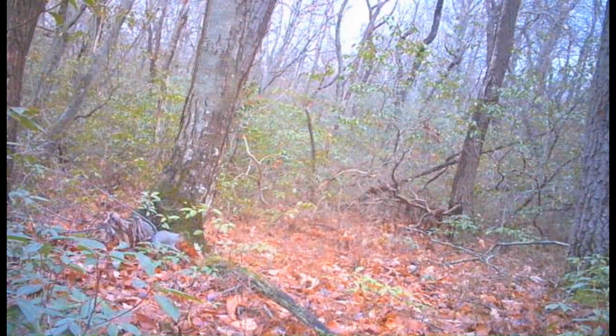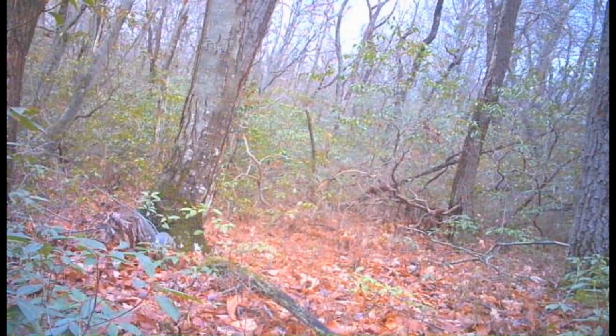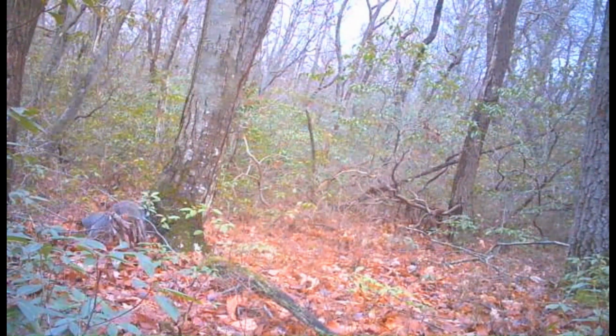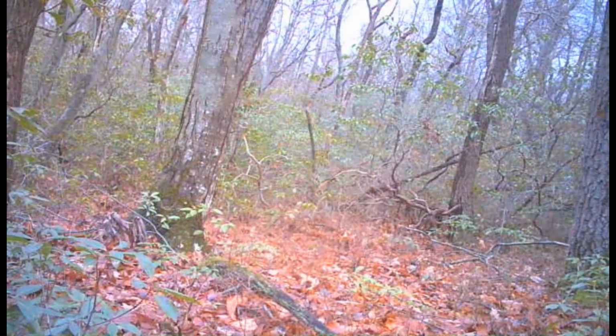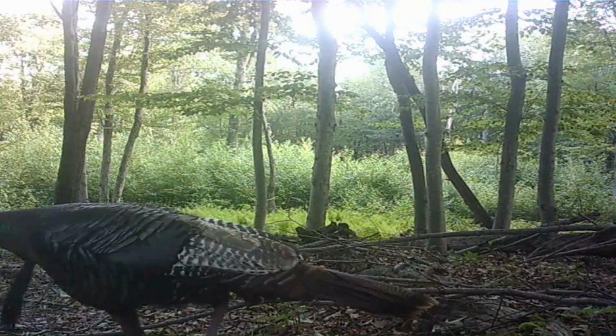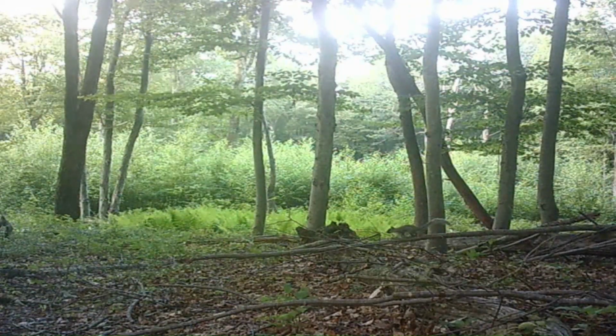And back to a squirrel gathering up some leaves to make a nest or something. And the gobbler again. Squirrel right front running around.